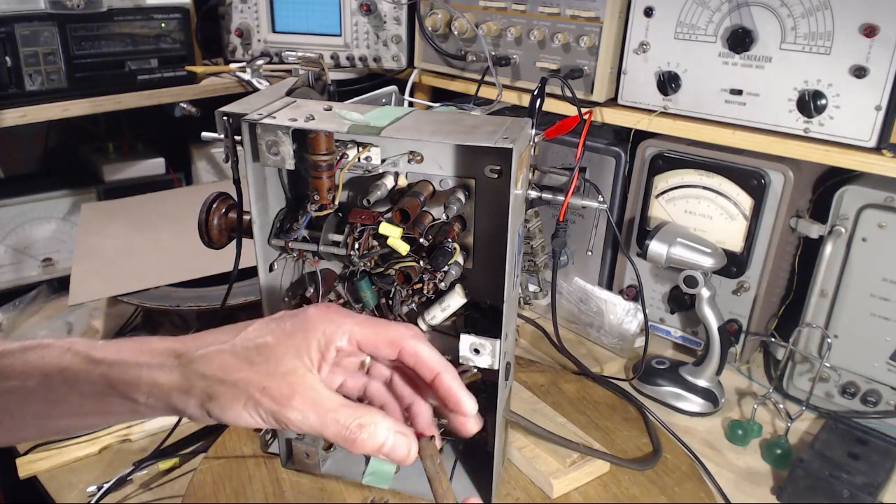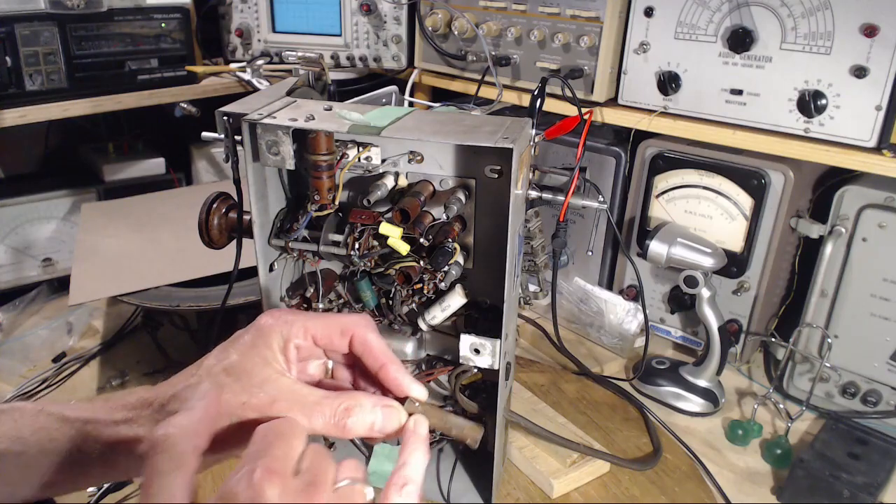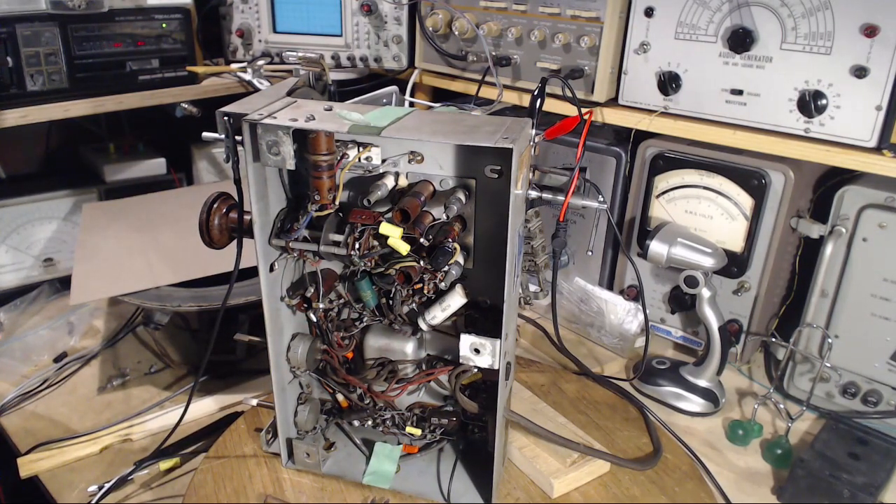To be in terrible shape. 0.05 written right on it. Very good. 0.05.